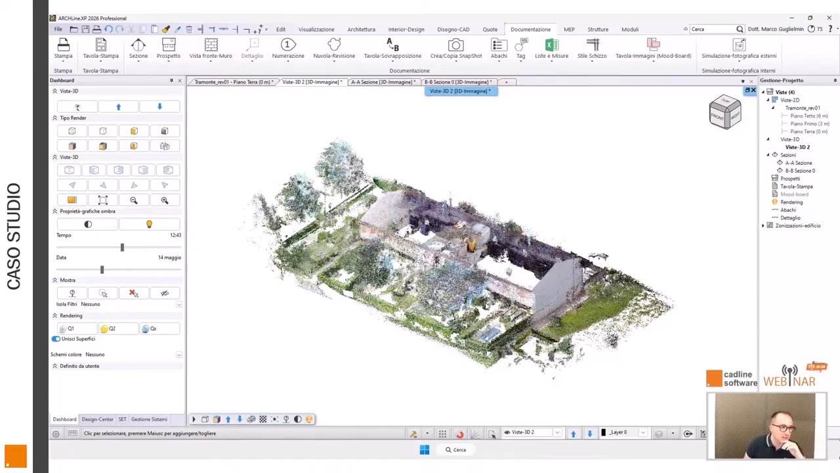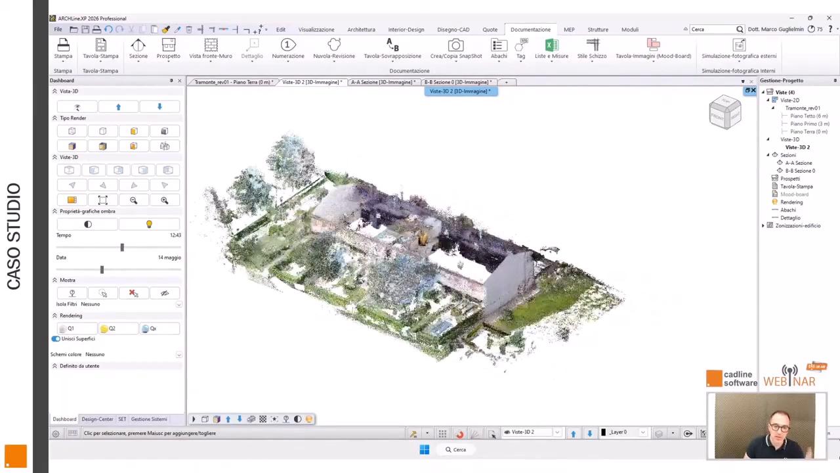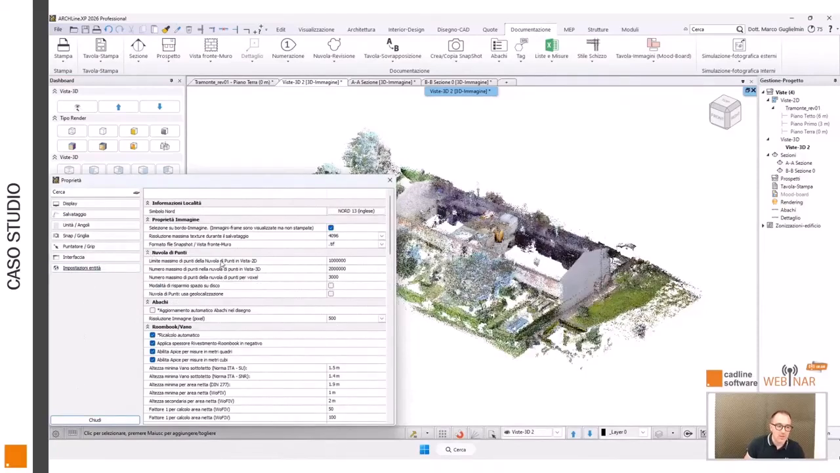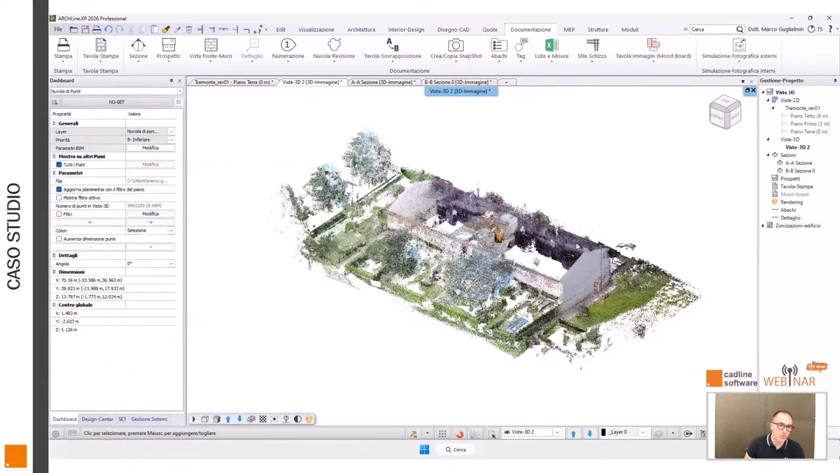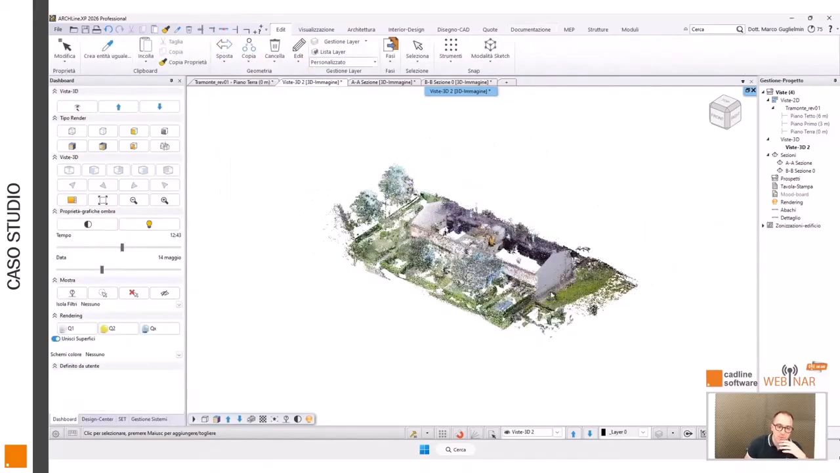First, a brief aside. ARCHLine.XP now loads multiple clouds, and there is a parameter called geolocation. So if the cloud has it, it is loaded and already positioned correctly. If not, with standard move, rotate, copy functions, you position it manually. In this case, we have interior and exterior clouds. A quick walk outside and then another cloud for the interior.